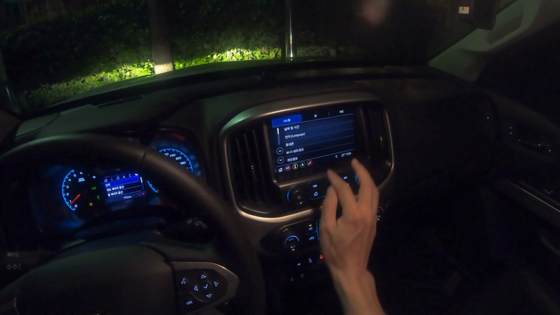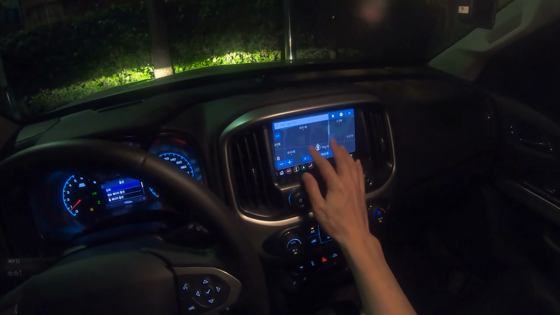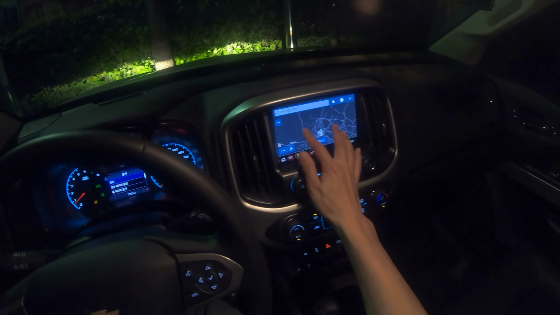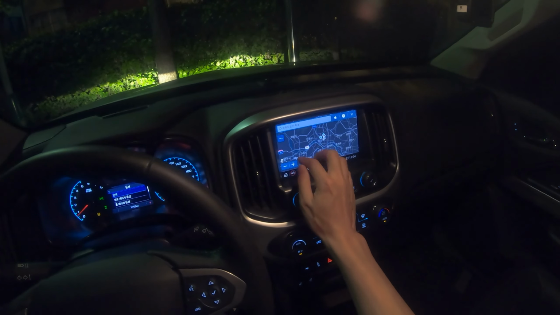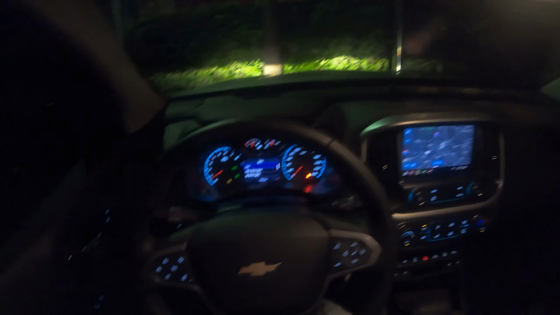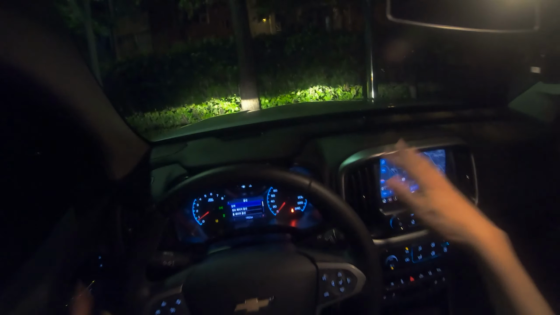I'm not sure which kind of navigation you guys use, but this seems to be very Koreanized. I think GM Korea developed a pretty good one. It does pinch and zoom in, works pretty good. You can type in your destination here and so forth. So pretty good inside. It's got the lock button, unlock button, windows. Goes down like this, but only the window for the driver is fully automatic. Yeah, so both sound system, I heard it's pretty good.